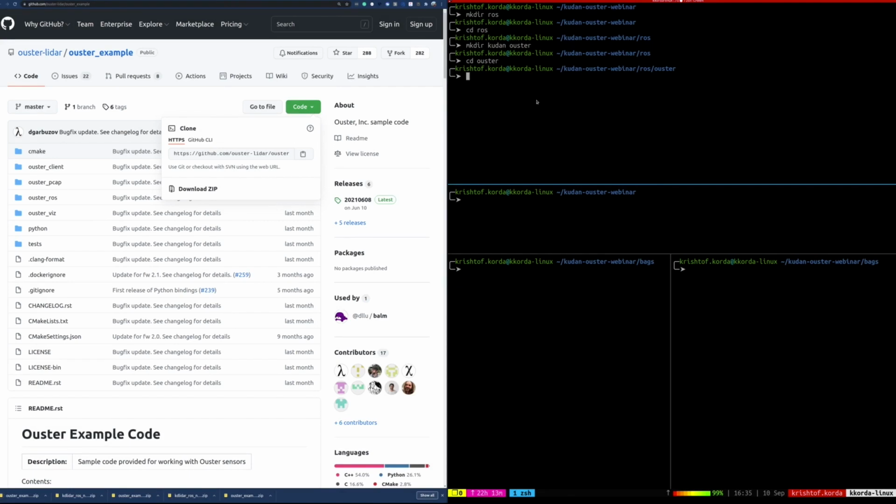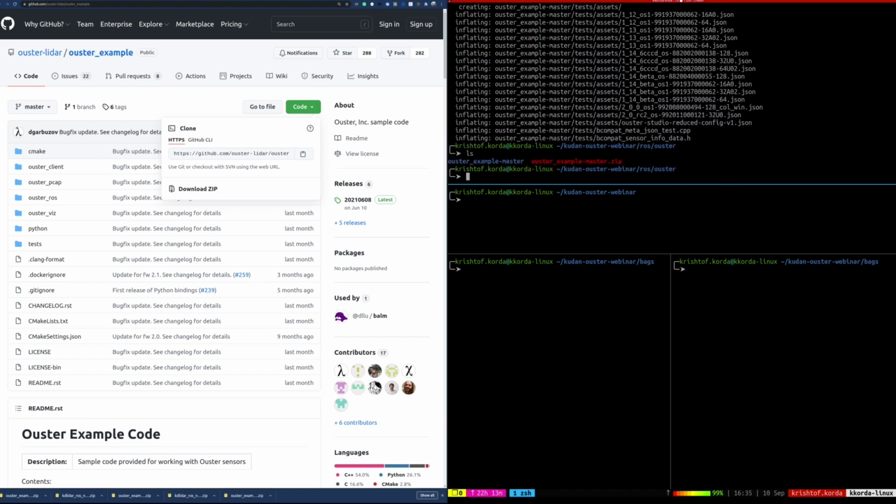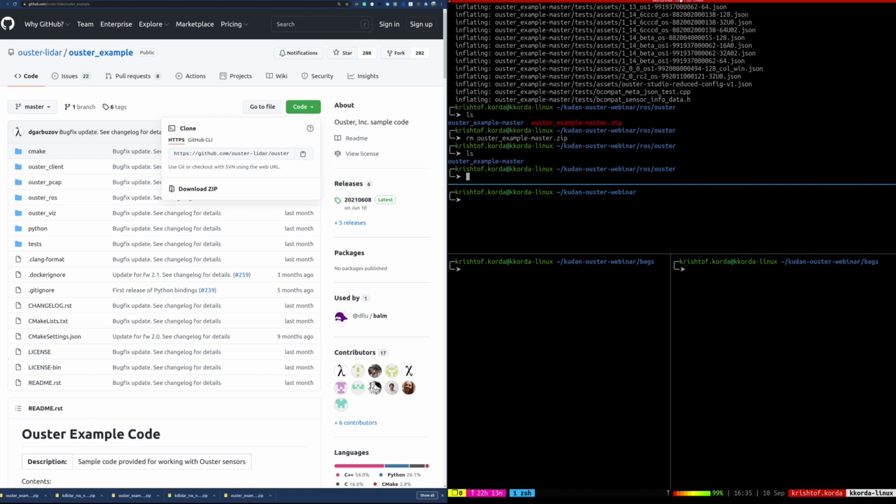And let's check that it arrived where it was supposed to. So let's list out. Yep, there it is. All right, next thing we got to do is simply unzip this. And that's going to inflate this all out. Let's check. Yep, we have the new folder there, Ouster example master. And just for cleanliness, we'll go ahead and remove the zip file, which is always a good habit. And we'll confirm that we did that. Great. Okay, that's all good to go then.